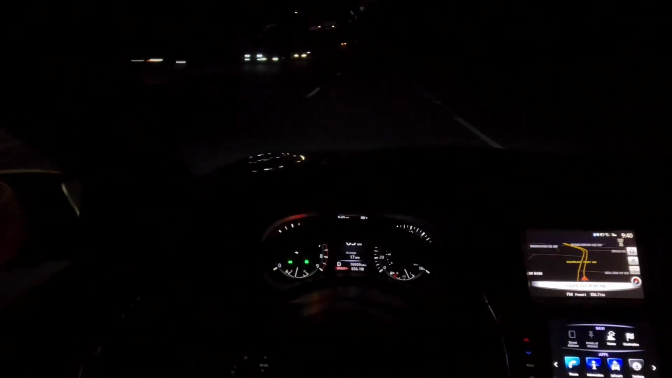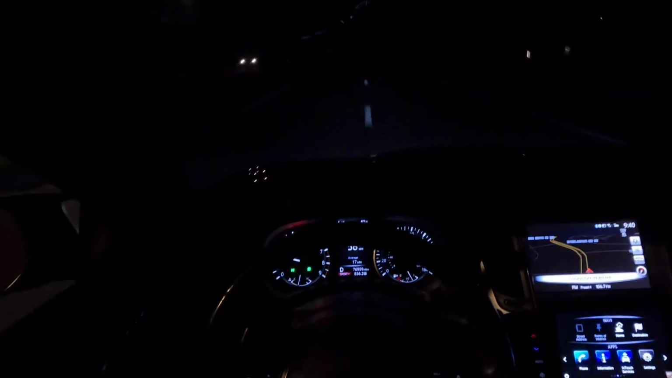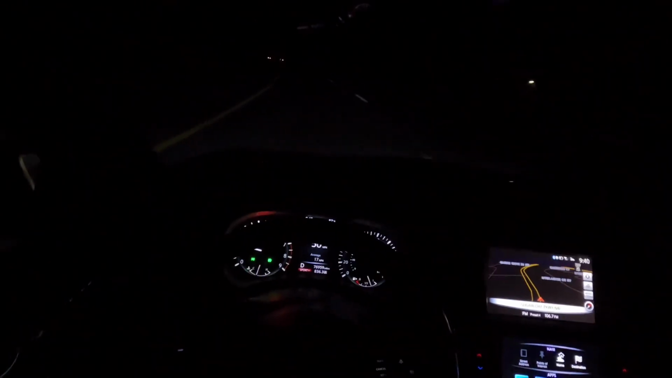Ouch, ouch, so bumpy. I got a check engine because of my O2 sensor. I hope me driving in Sport Plus is not gonna ruin anything.